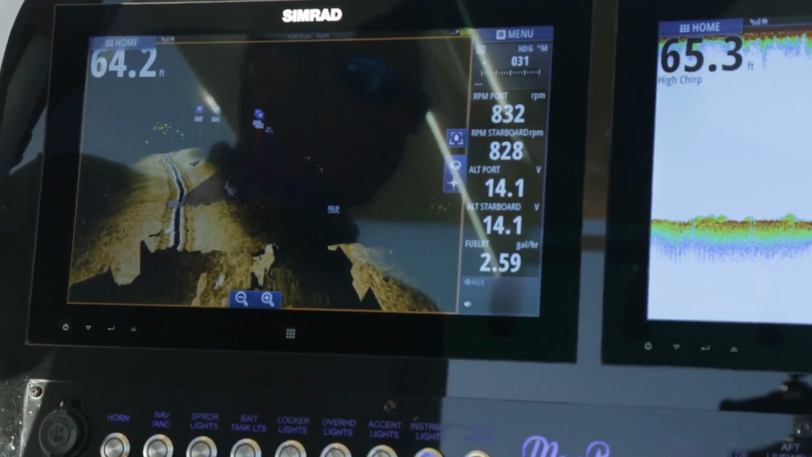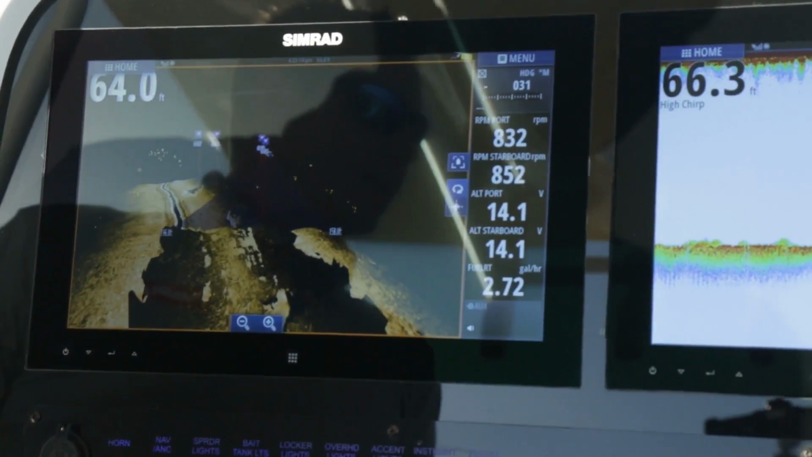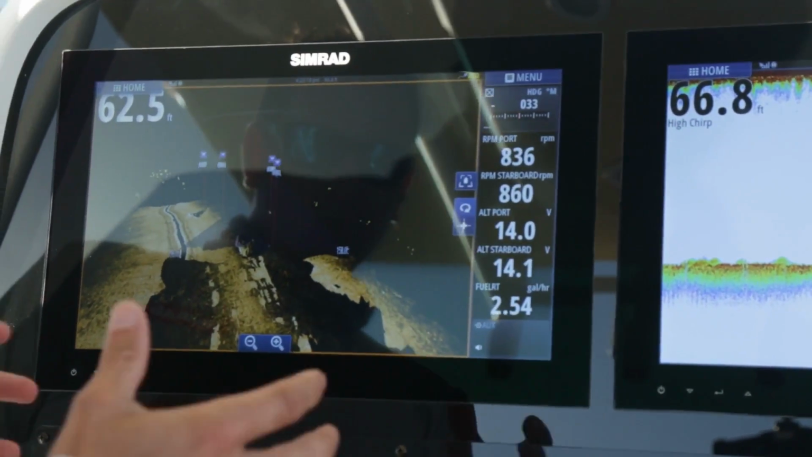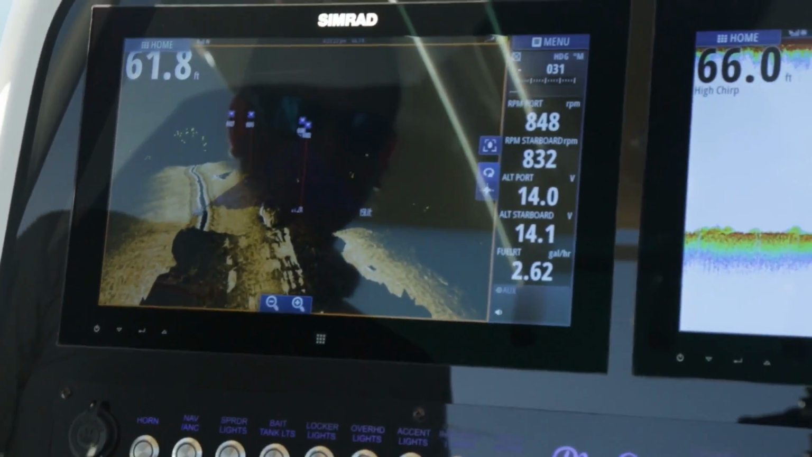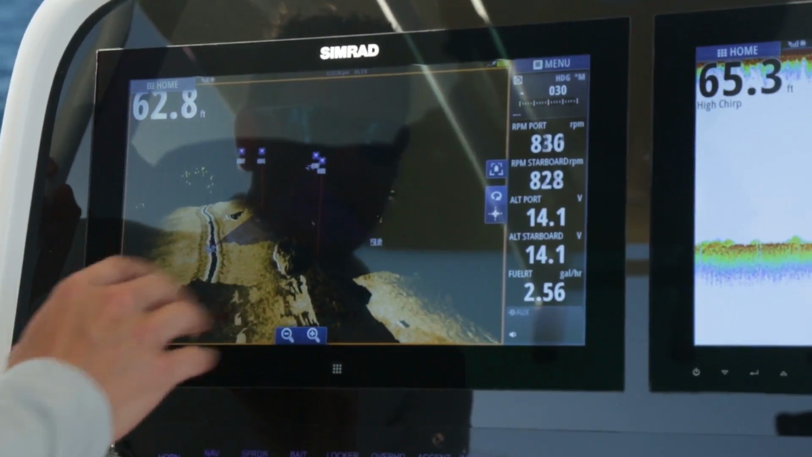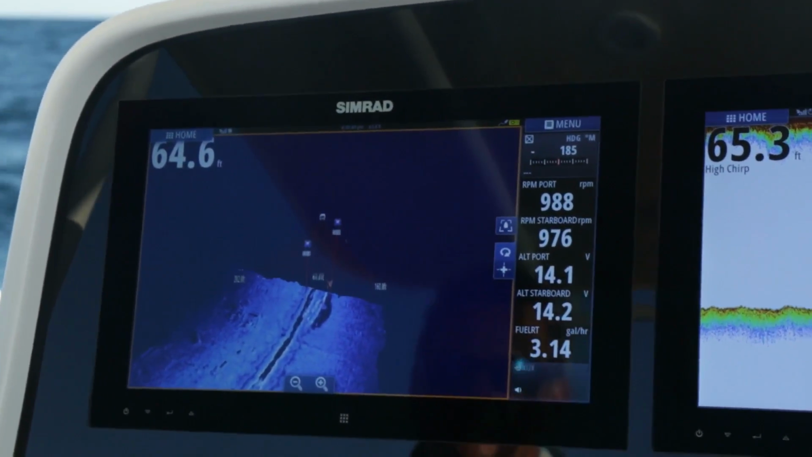It's kind of like our structure map feature, where we take our traditional side scan view and overlay it directly on a chart, and we combine the images together. This way, we're actually taking two 3D images and overlaying them together. So you can see how well they match up on this single wreck right here. Now I've painted both sides of that wreck. There you go. Look at that.